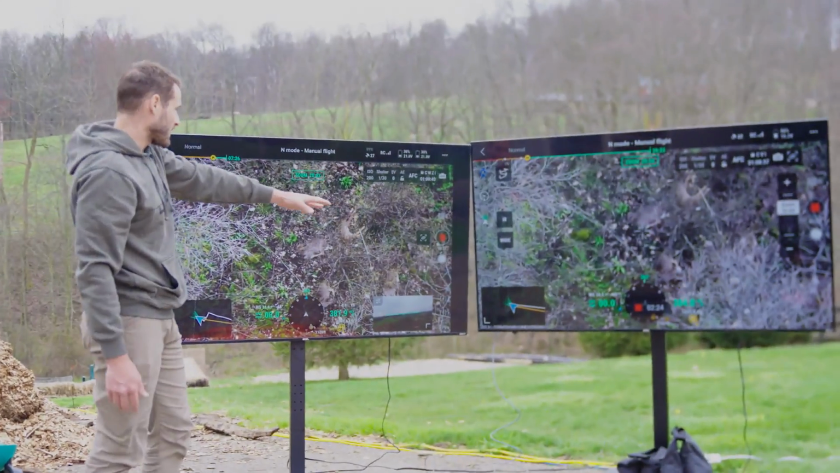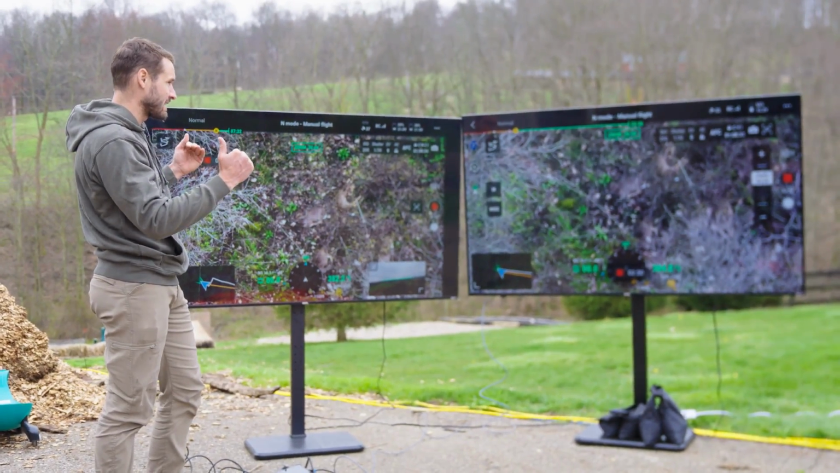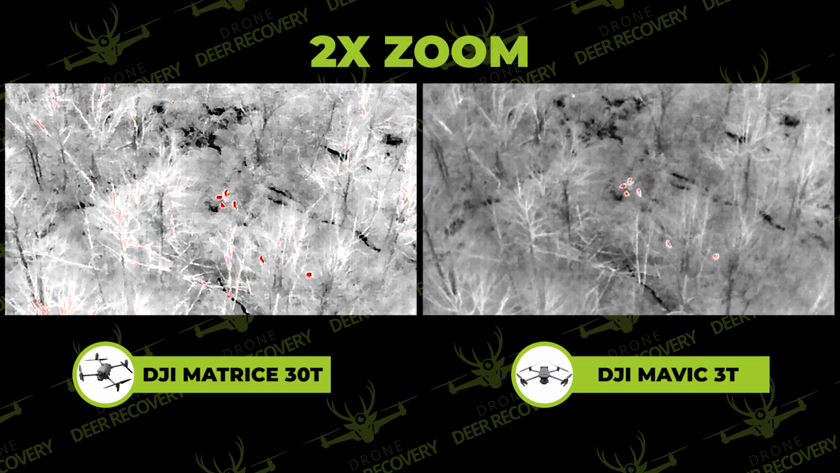So one thing that I've noticed on the Mavic 3T is the stability. Sometimes it's not as stable as the M30T is. So right here, you see, just on the detail that you're getting, it is not as good as the detail you're getting here.